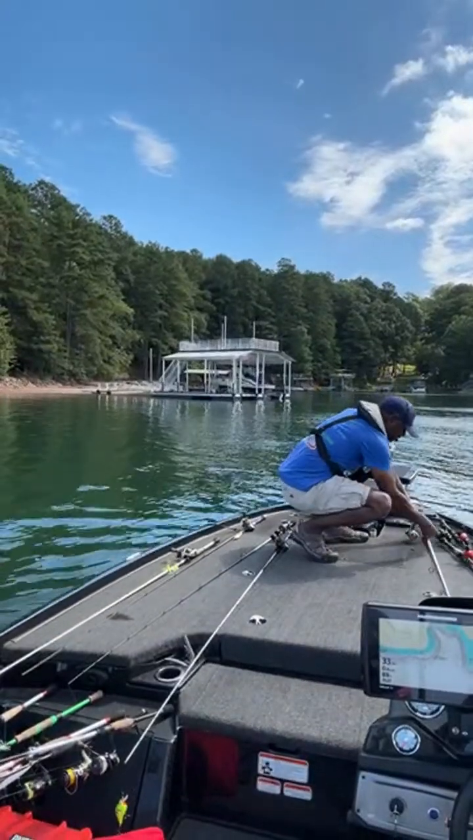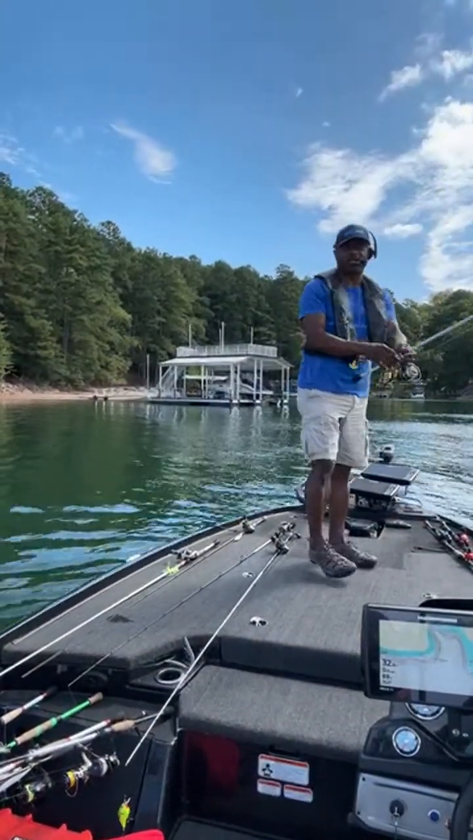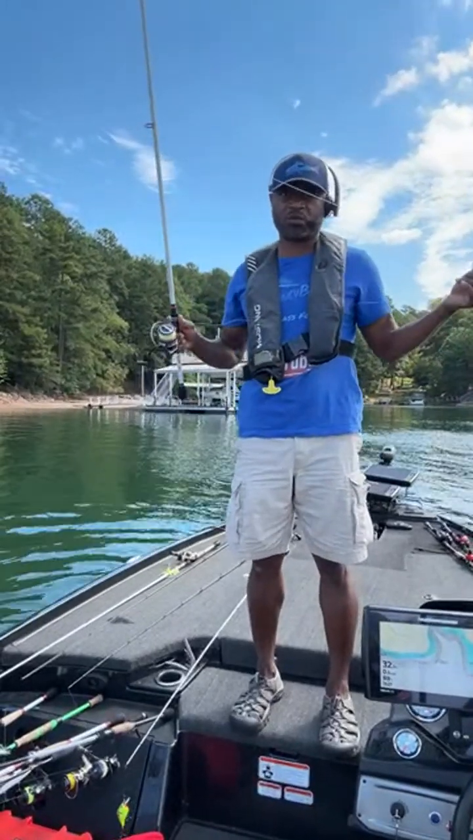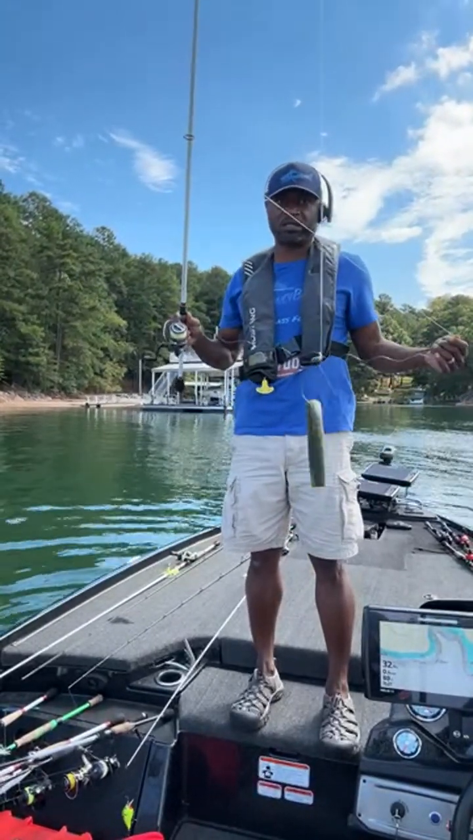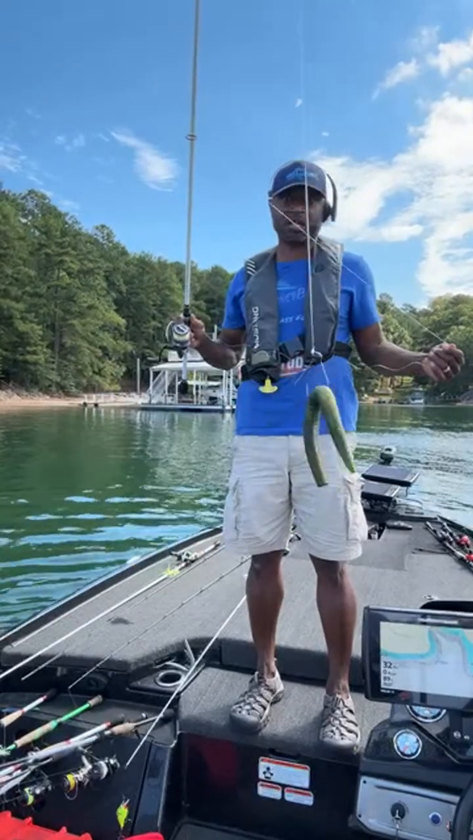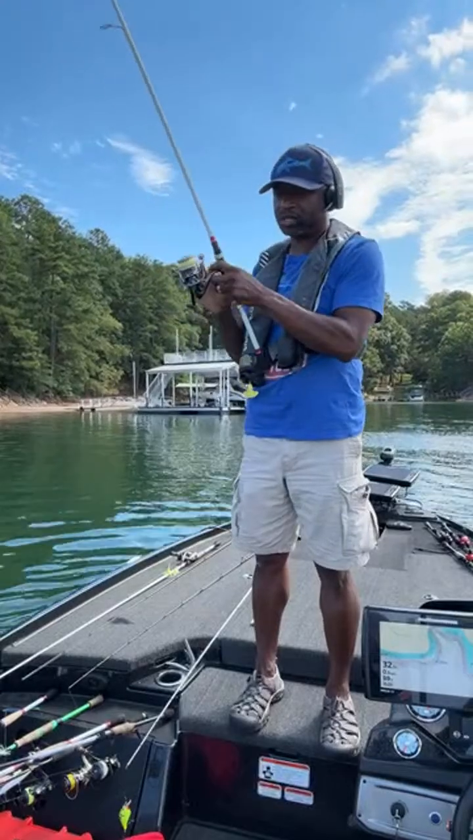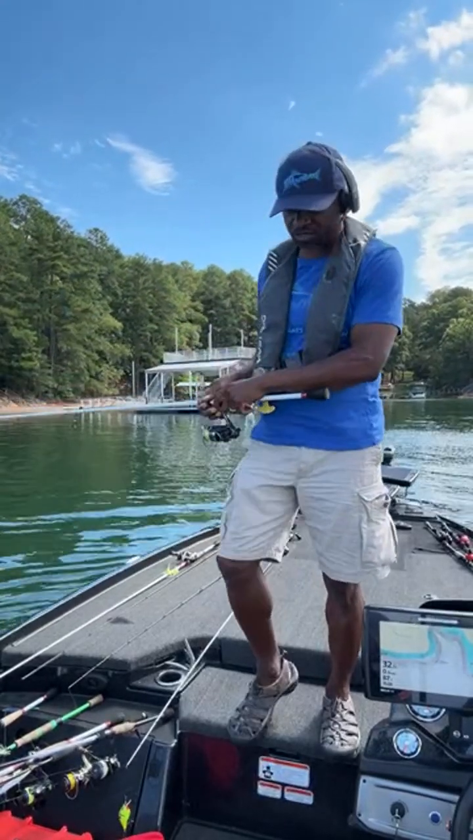Let's hit them with the shaky head. I mean, not the shaky head. Wacky rig. All right, there we go. Let me show you guys what that wacky rig setup, how that looks. So that's it. I just skip that under the dock and let that flutter down. And a lot of times it may get that reaction bite from some of these fish. So we'll see. We'll skip this under there a few times.